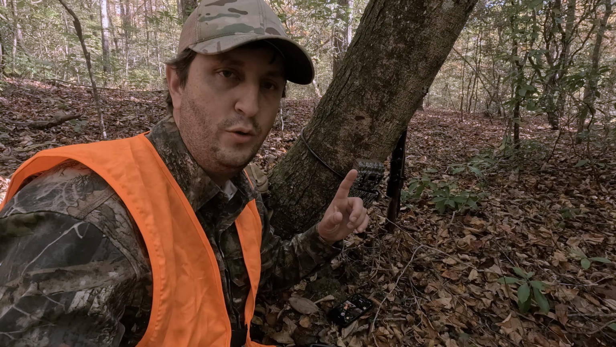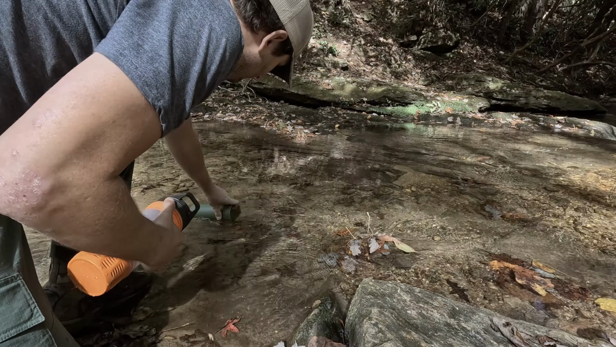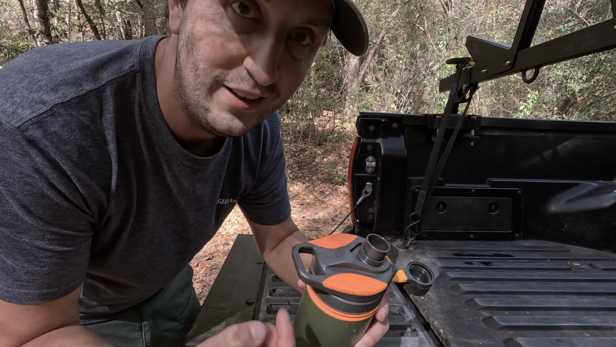So I made it back to the truck after checking those 2 trail cams, but gotta get refilling the water before I head to the next spot. When you're pressing down, they open the top. Didn't know that.